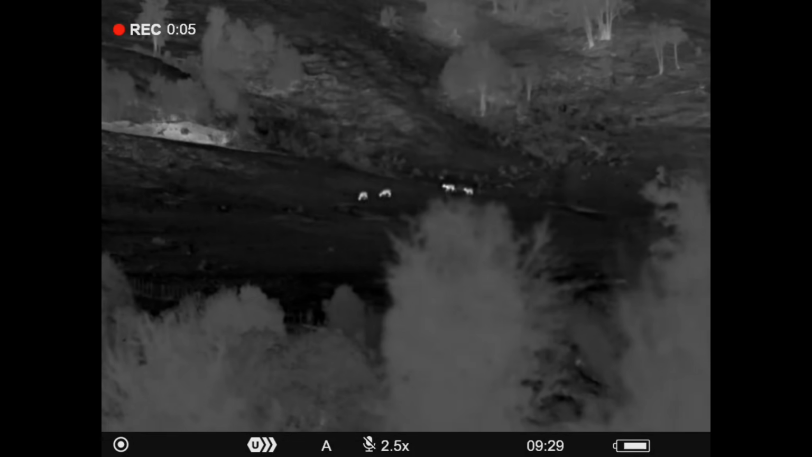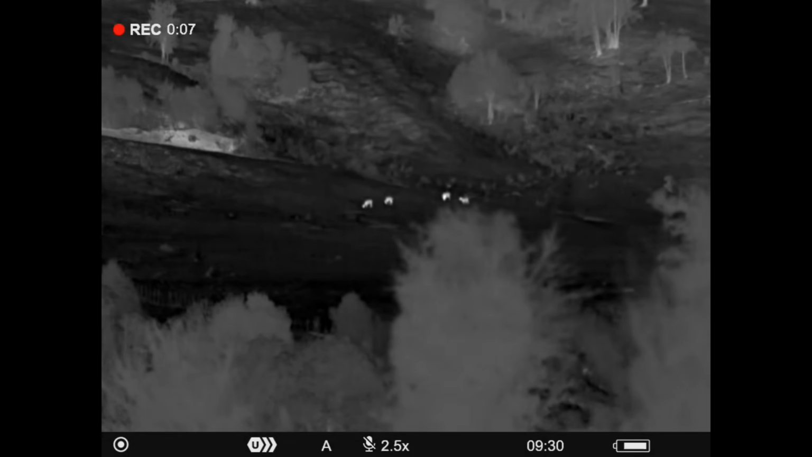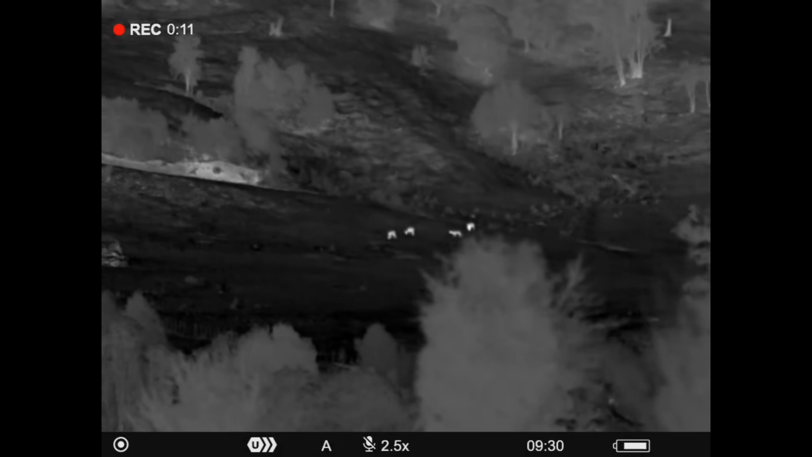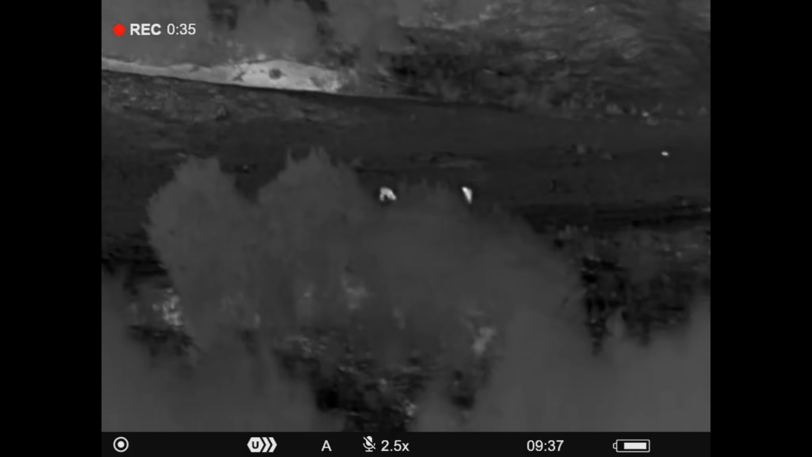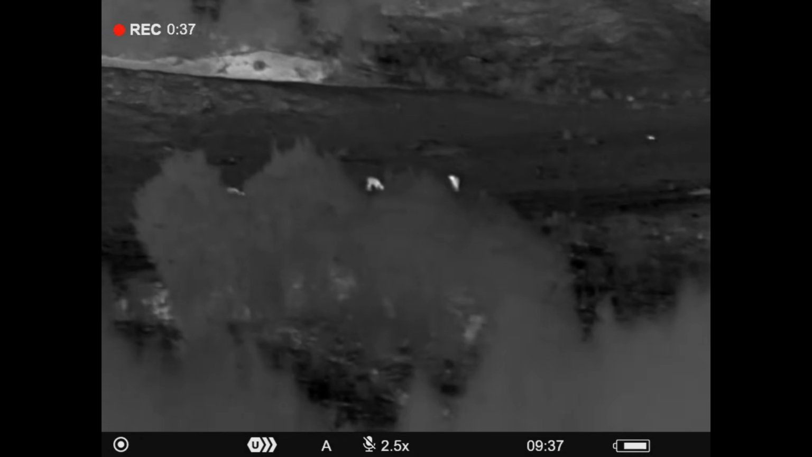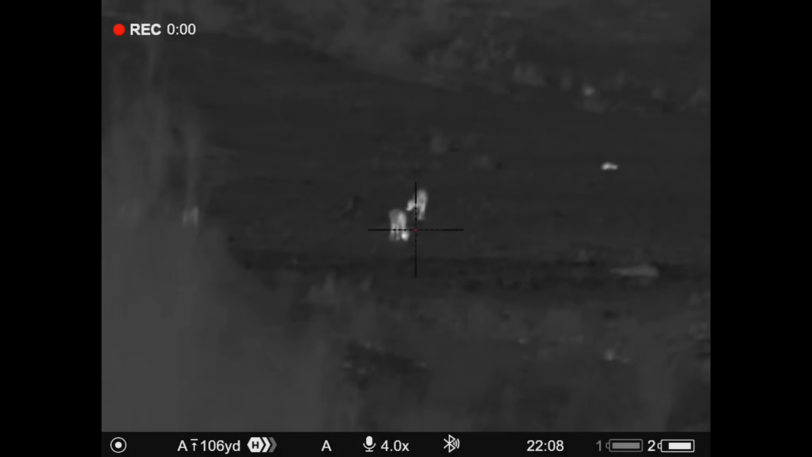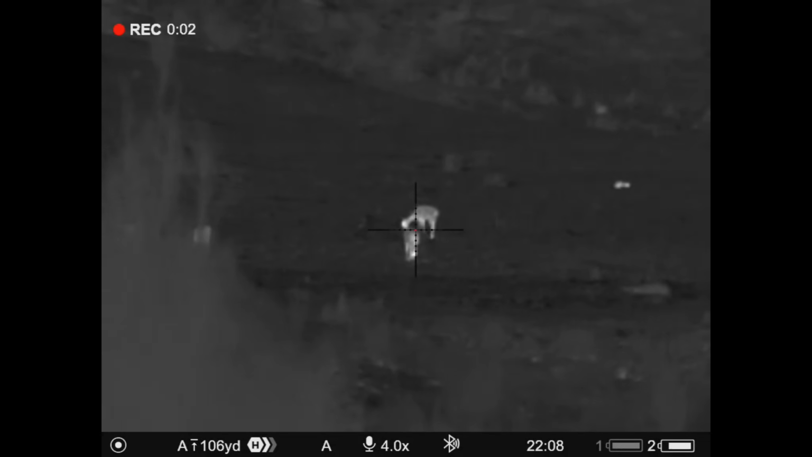Once again, he didn't have to look for too long before he picked out his first mob of deer, and he snuck in to get into position to take a shot. Although the deer obviously still can see at night, they do seem to be a little bit impaired, or at least a little bit more relaxed, and Noah was easily able to close the gap to get into position to take a shot.